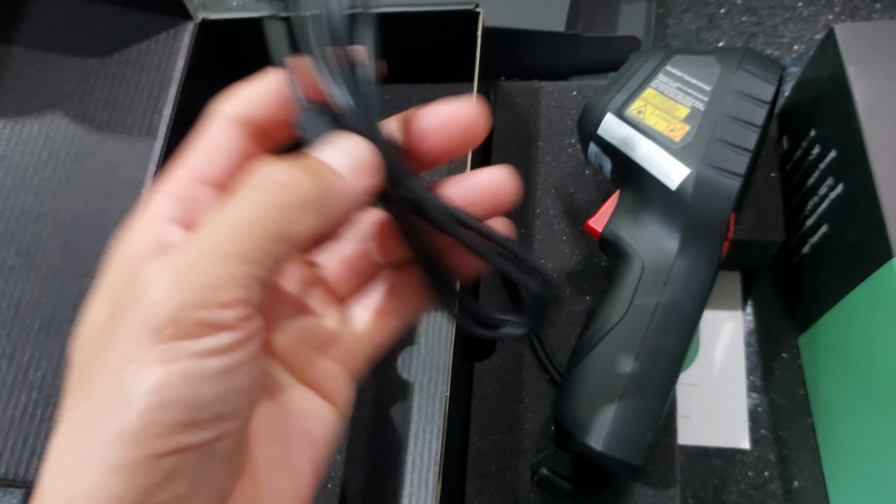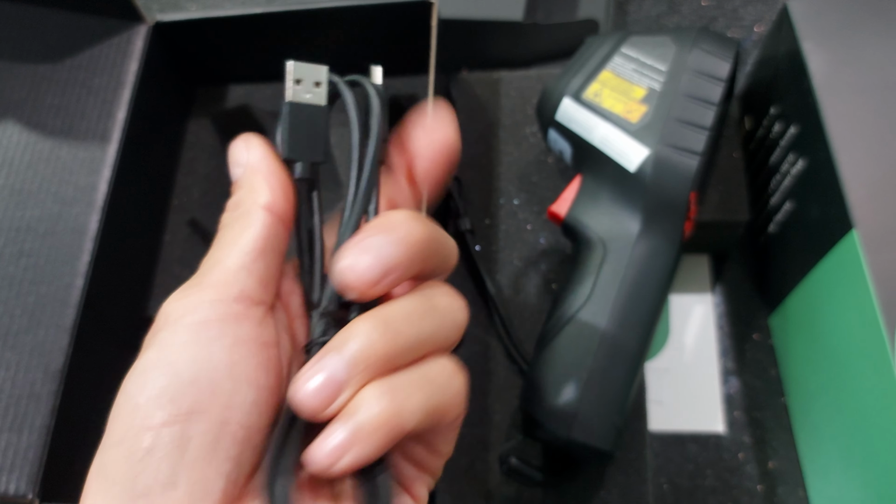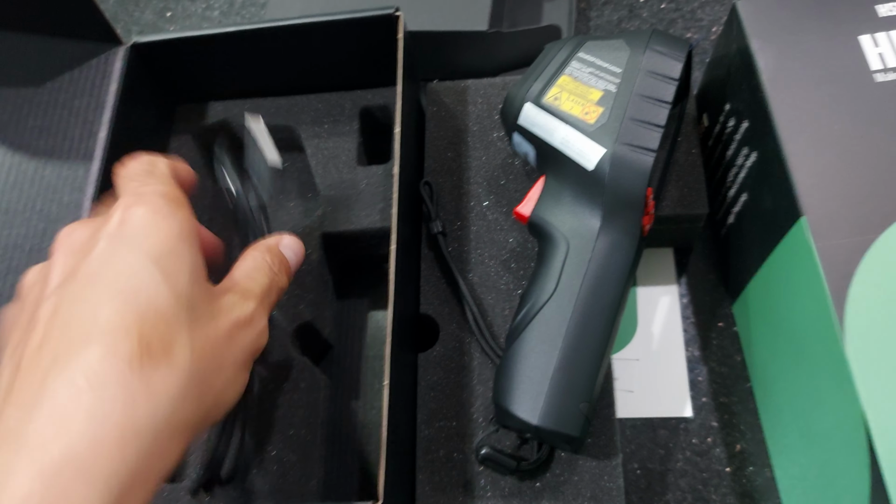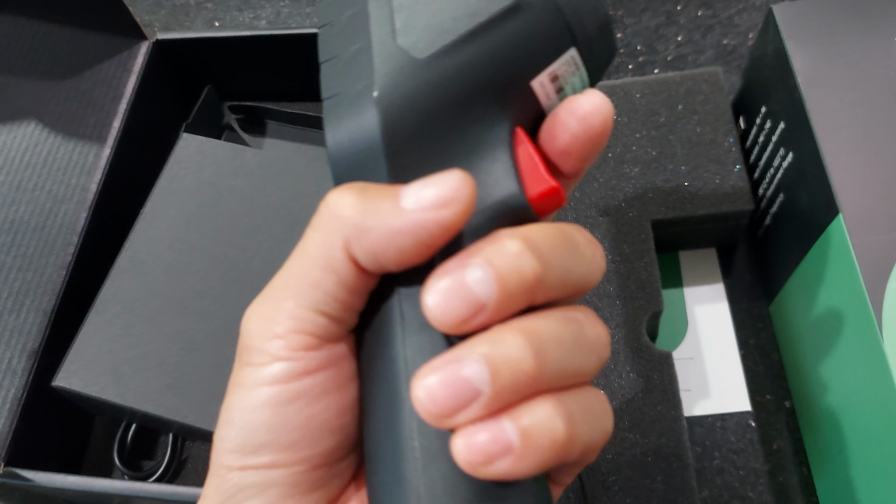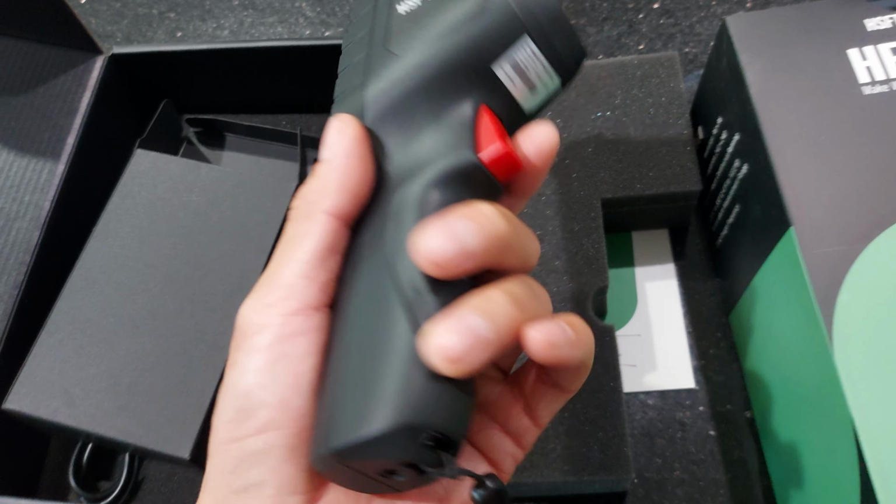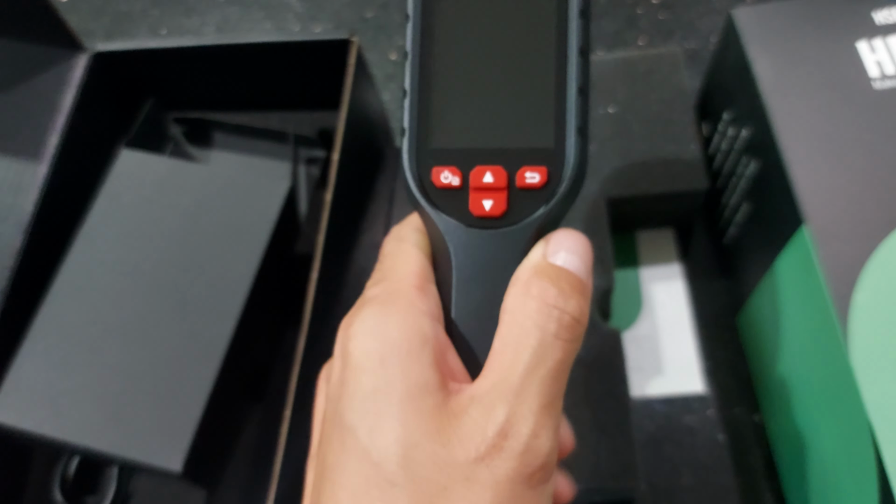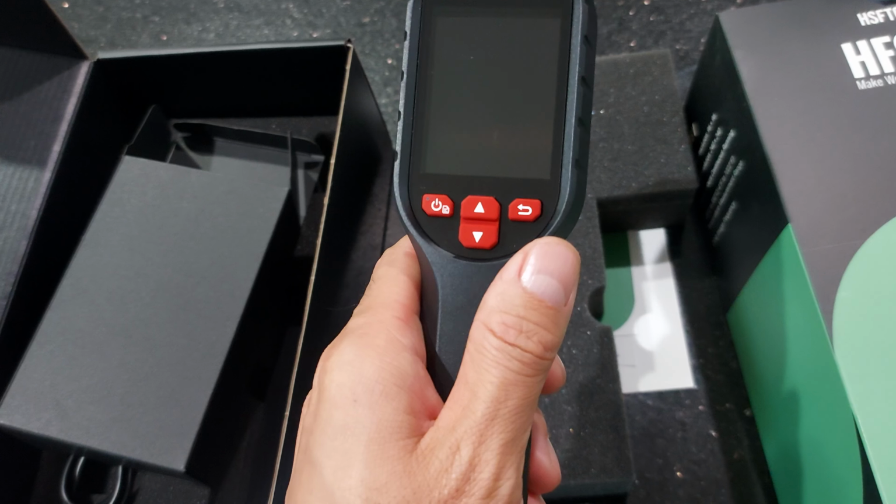Yeah, just a charging cable. I guess it's a USB-C to USB cable. And then you probably have to provide your own charging adapter. But it has a rechargeable battery, so that's pretty nice. That's what I like about all of the stuff nowadays, having the built-in rechargeable battery. And supposedly it lasts a very long time, like 8-9 hours or something like that. So definitely going to last a lot longer than what I need it for.